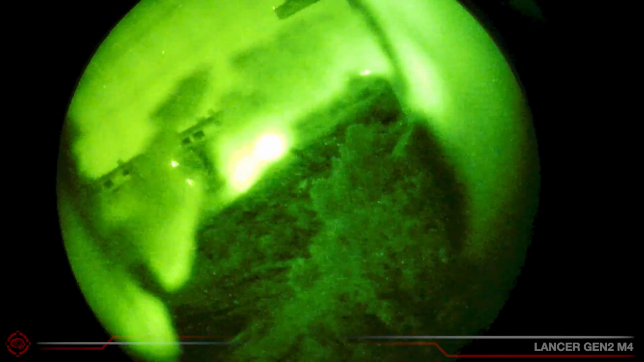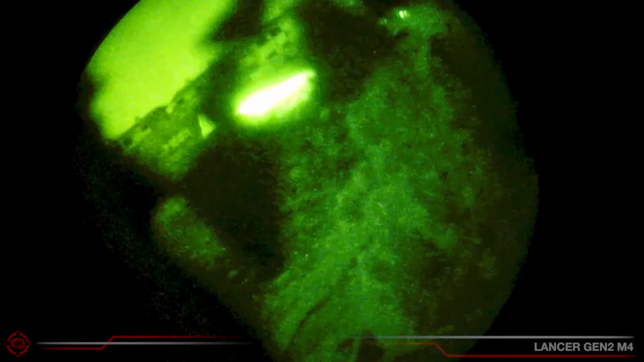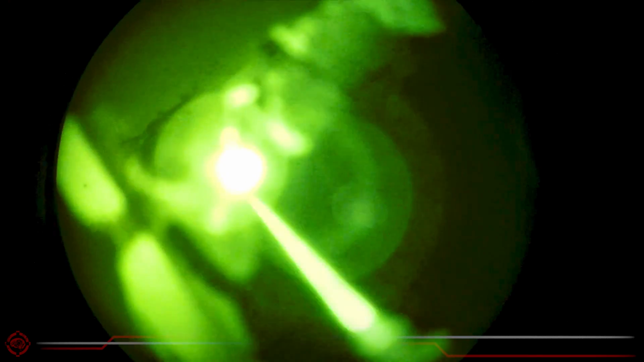As you can see, confusion is a huge factor in night games, and I'm still not sure what is the best way to avoid it. Let me know in the comments below if you have some ideas or experiences. I'm very curious.